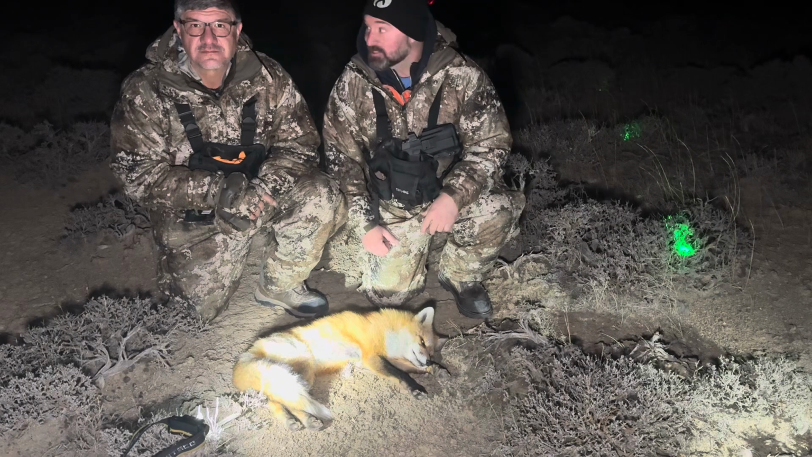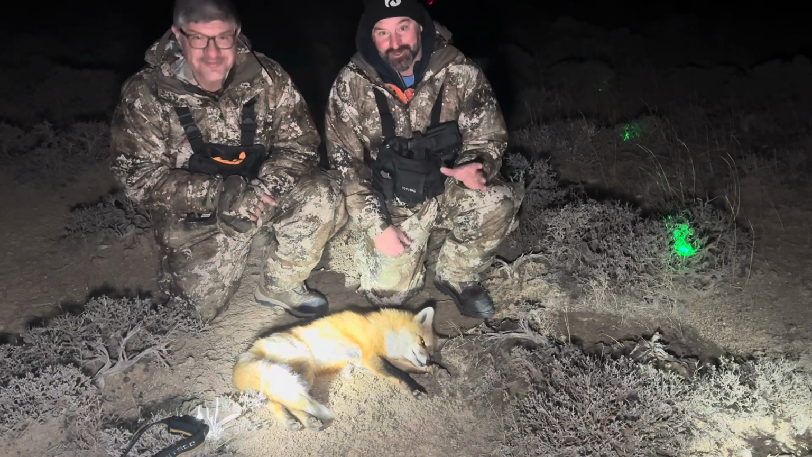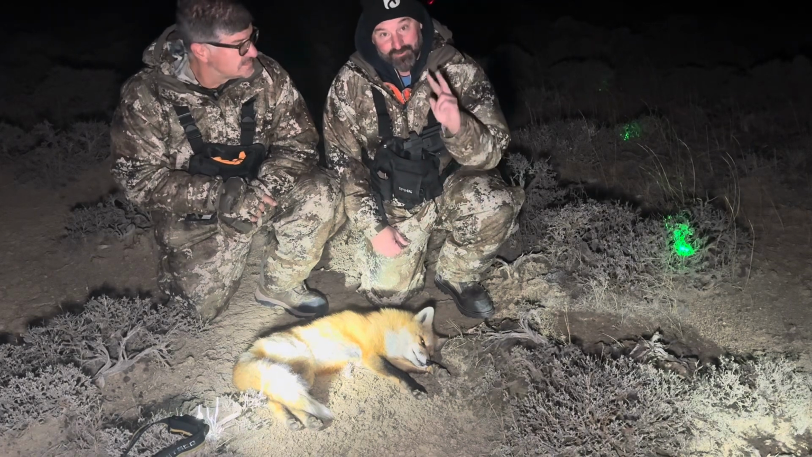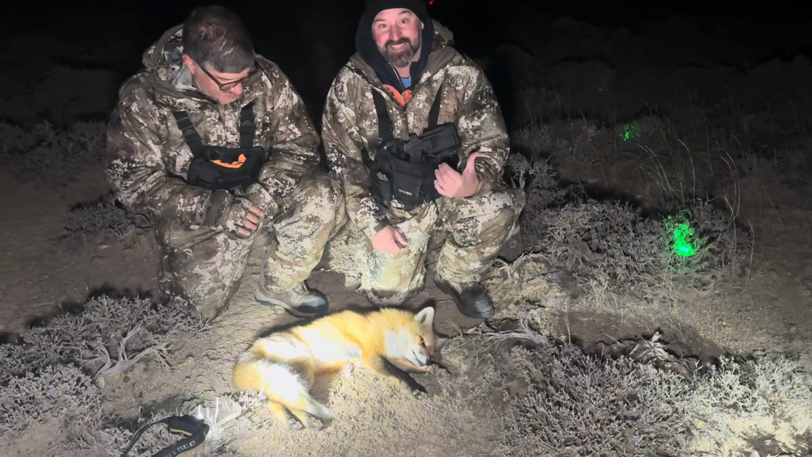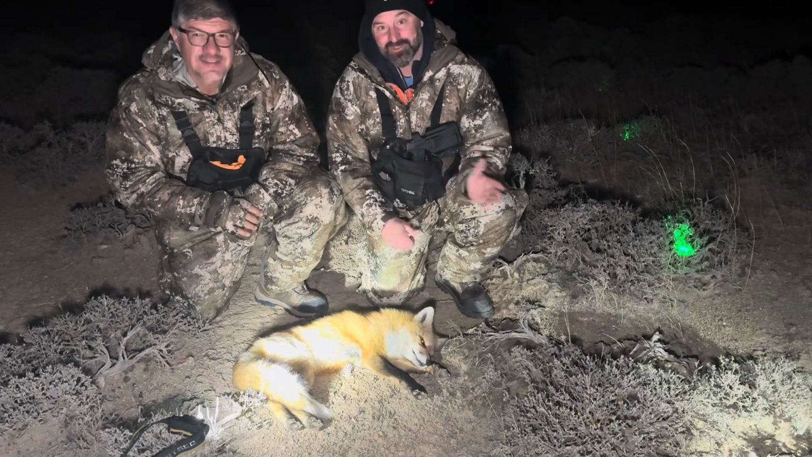And I made the mistake, unfortunately. We have kind of a rule. It's funny because we take turns taking the shot, but on this one, we have a rule: if there's two of them, the person on the right takes the one on the right and the one on the left takes the one on the left. It was my turn, and I thought I would take the easy shot because they were pretty close to each other, but it was still definitely, this was on the left.